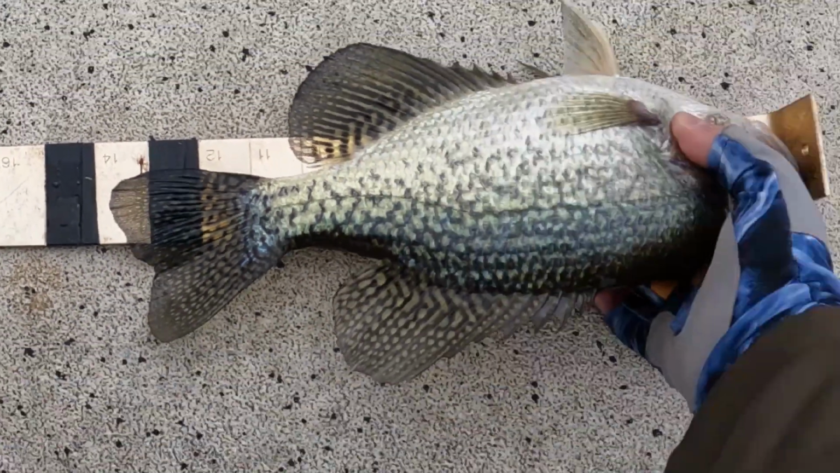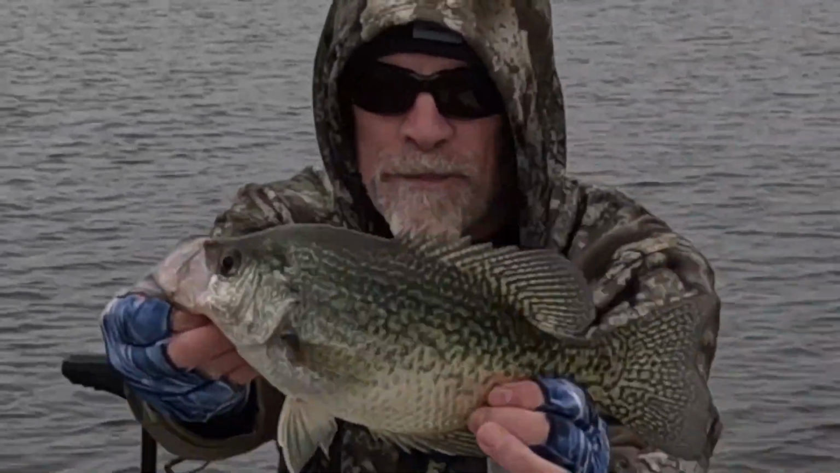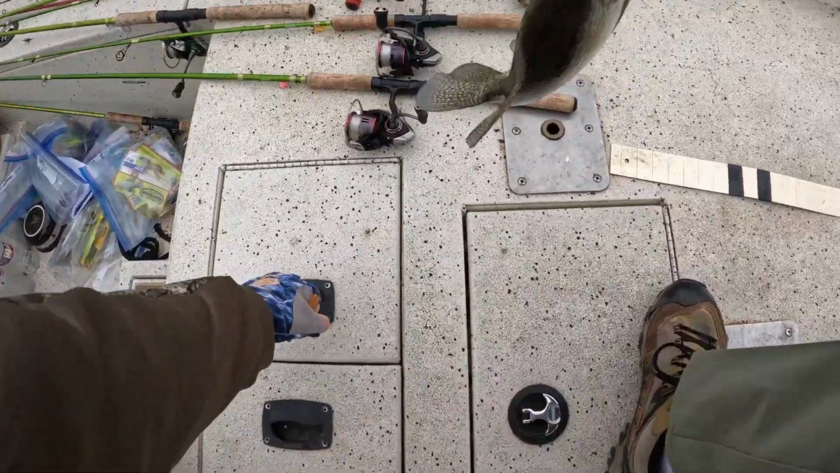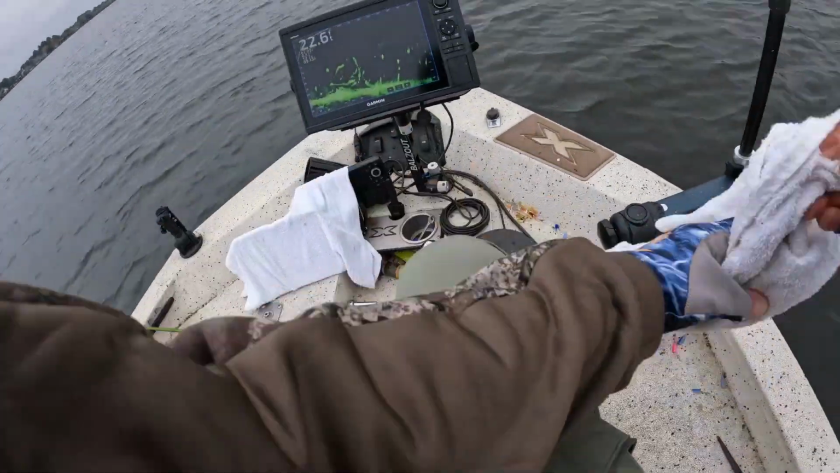13 and a half. Yeah. Black crappie. Yes, that's what we're talking about. Get in the boat. We're going to keep about 8 or 10 today, hopefully.